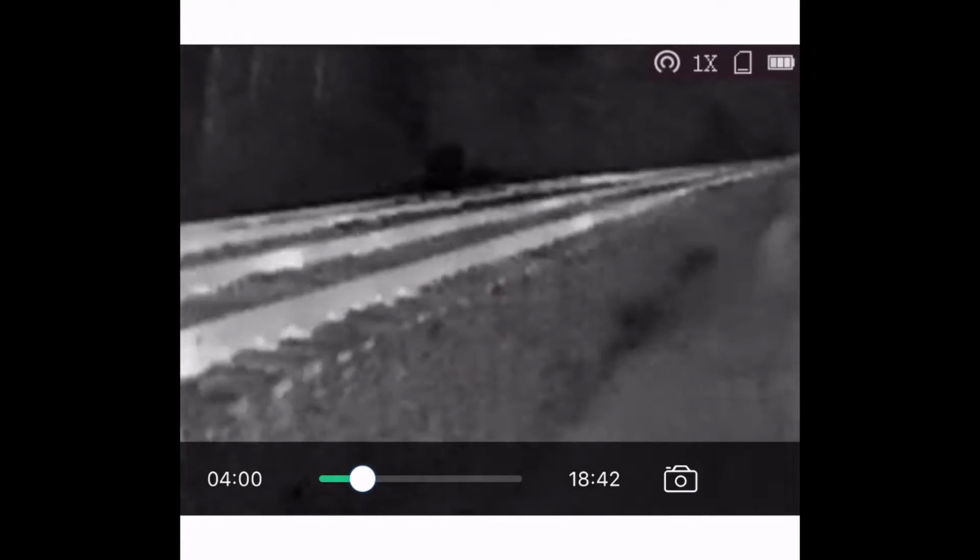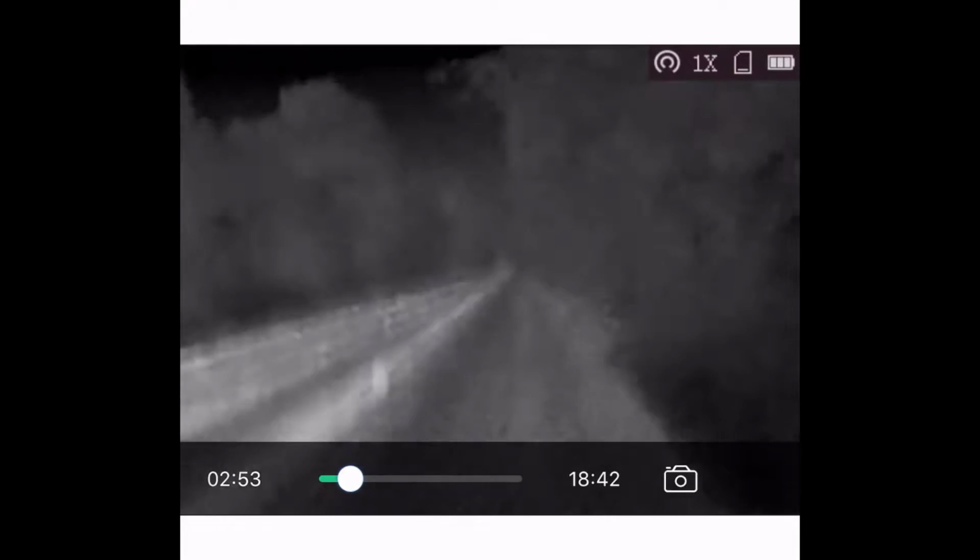I'm sorry about the jumpiness, but the jumpiness is just the fact that I have the AGM micro unit in sort of like a tripod holder or a clamp holder on the windshield of my golf cart, and there's a lot of rocks out here, and it's very, very bumpy from the rocks. So I'm just going to fast forward this a little bit because there's a lot to get to. I know it's shaky or whatever, but if you look all the way up there, that's where I was